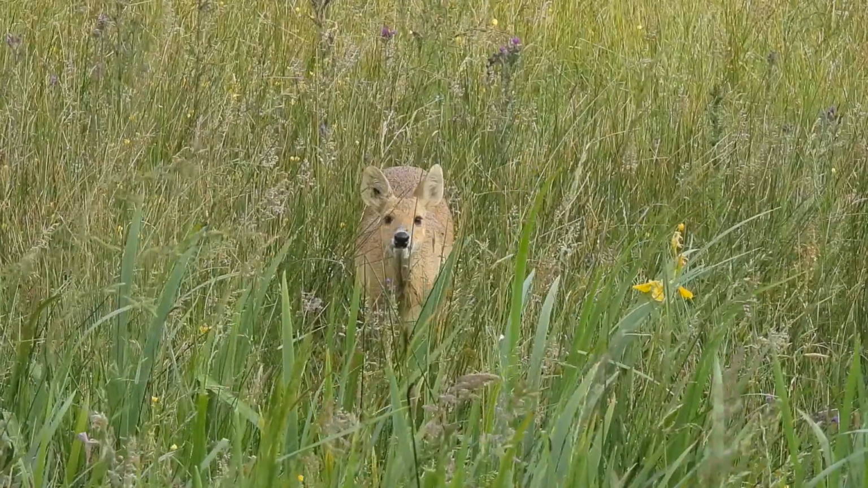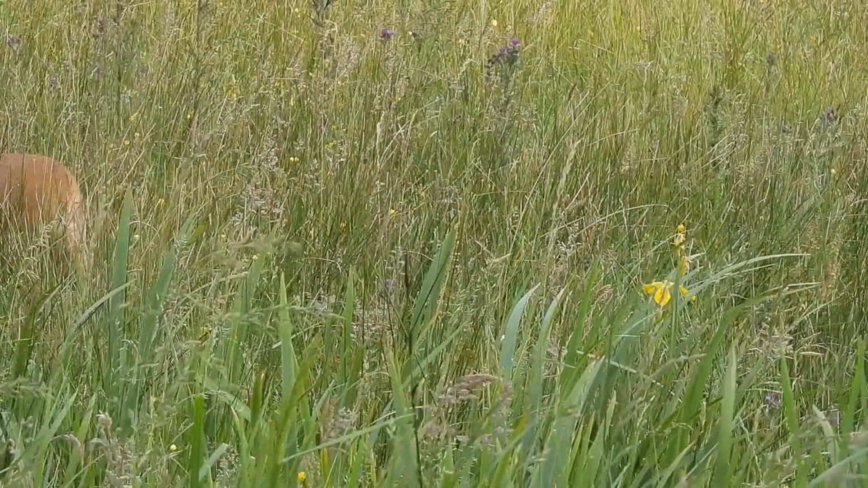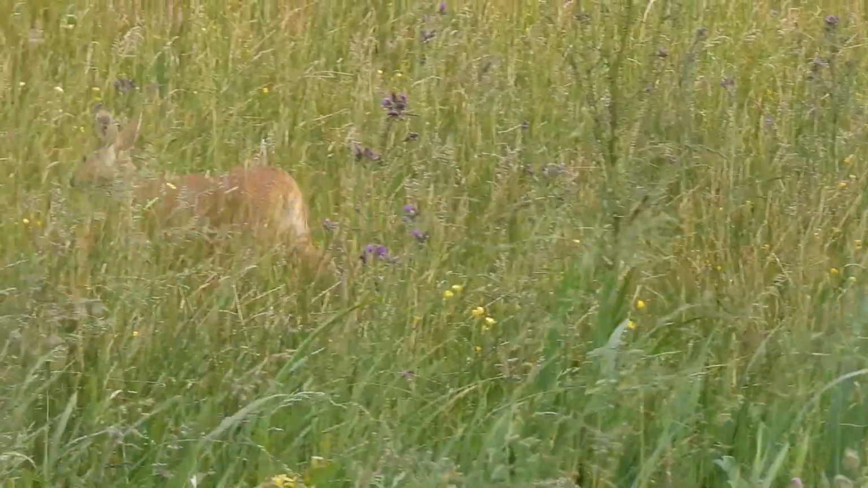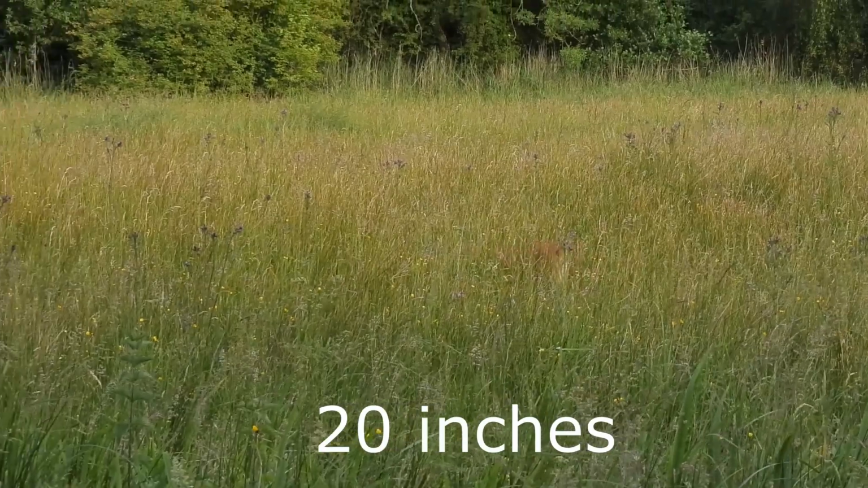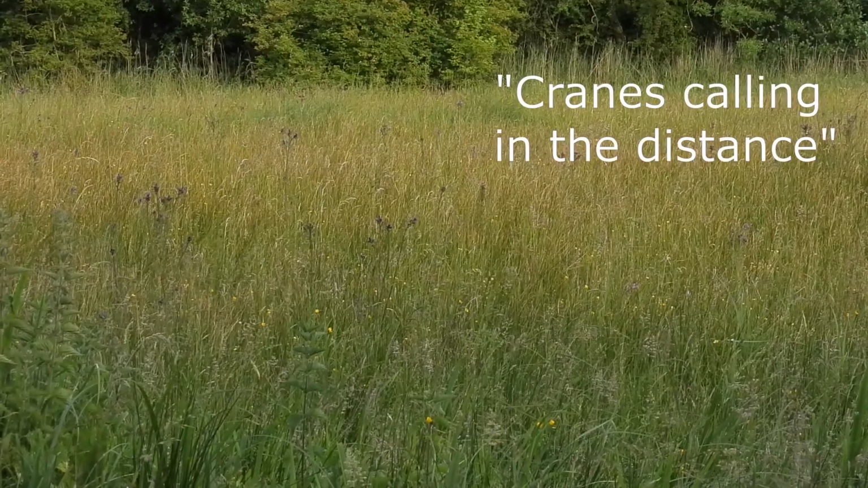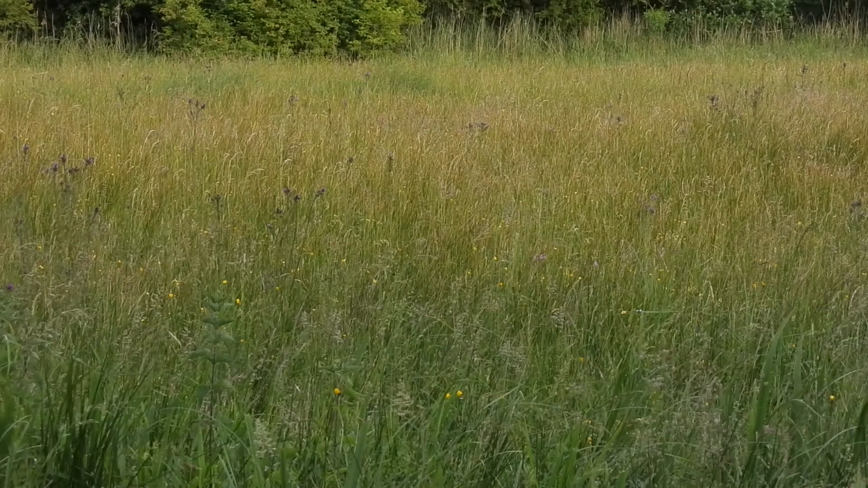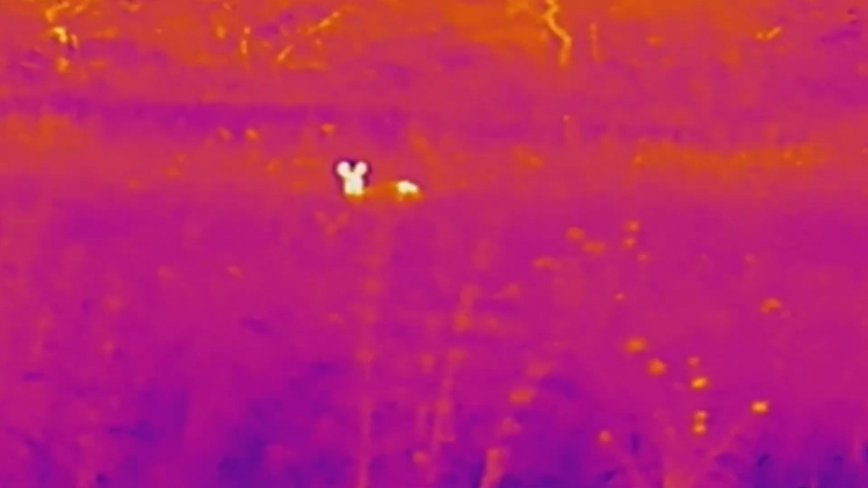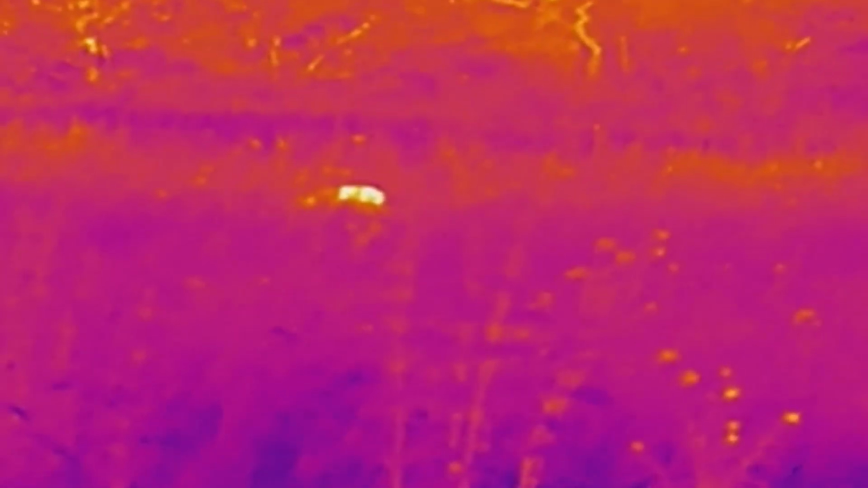This is an animal you are only likely to see in East Anglia, a Chinese water deer. Although they can and sometimes do swim, their typical habitat is marshland and reed beds, and at just 50 centimeters tall at the shoulder, they can easily hide among the tall vegetation. Or at least they could, until now. You'll have to forgive me for this shaky footage. It was handheld and rushed, but from now on, warm-blooded animals have nowhere left to hide.